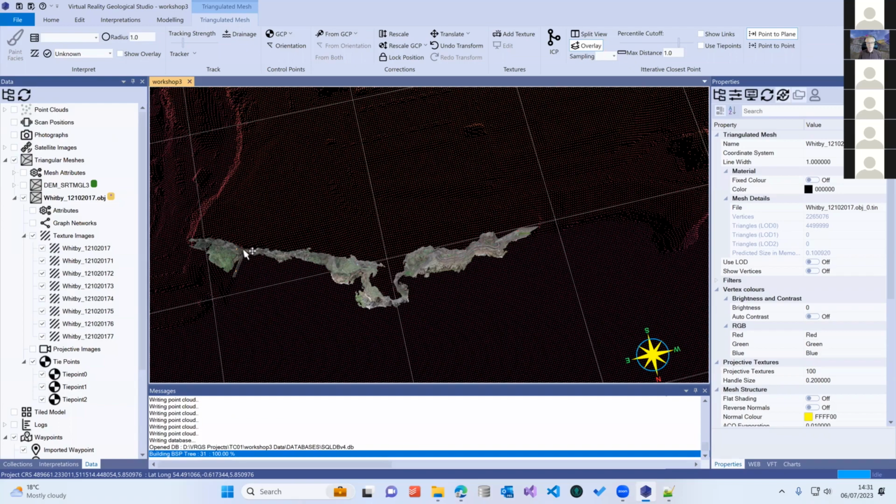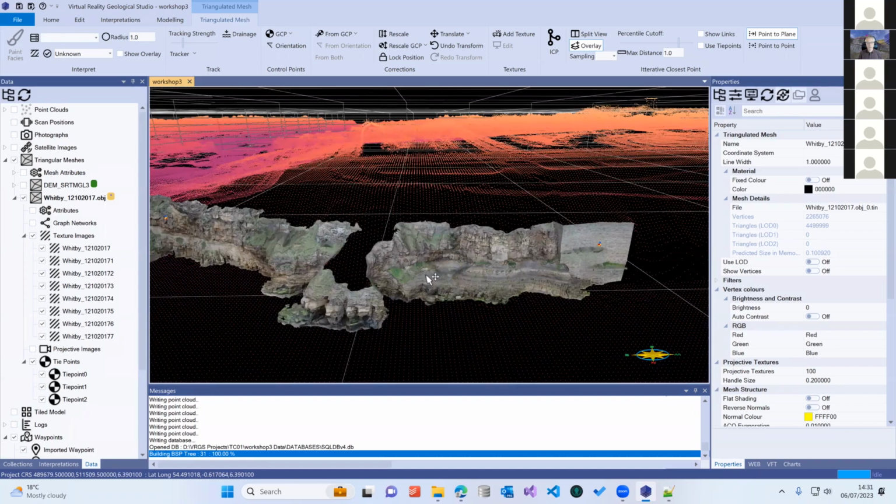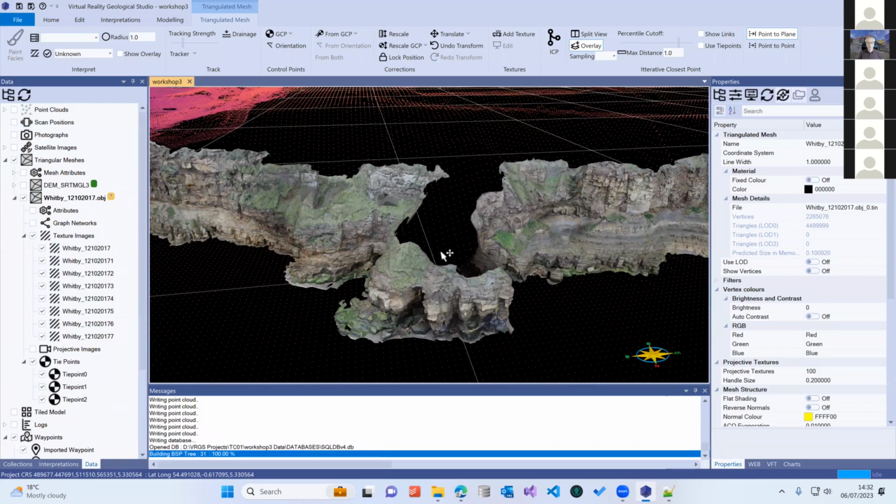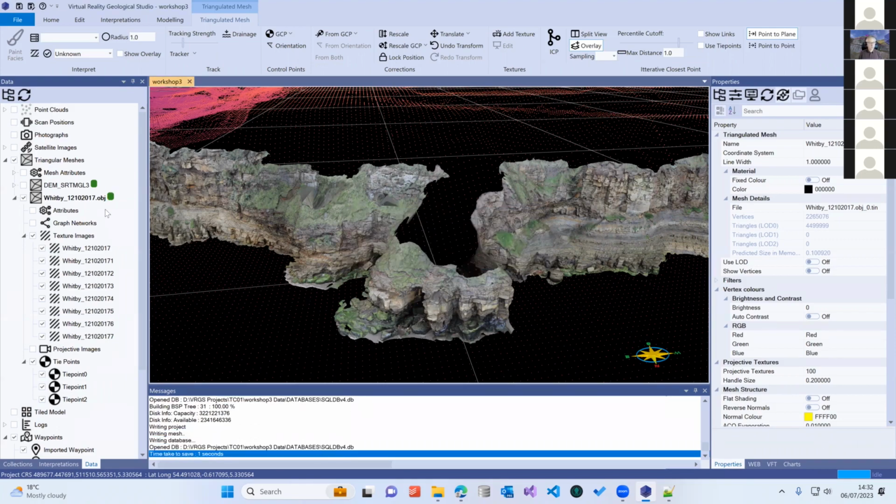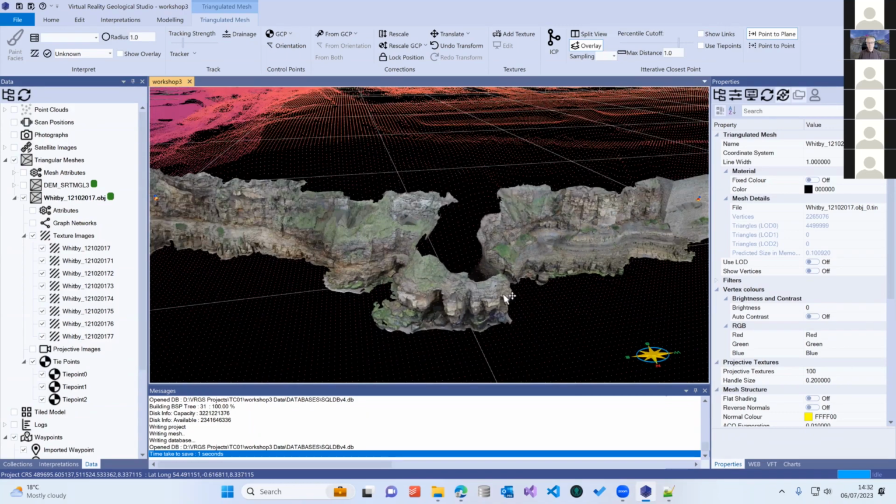And you see it's corrected the scale and put the model in the correct place. And now we've got a good tie between our digital outcrop model and the elevation data. So everything's correctly georeferenced. At this point, good time to save. Make sure that our meshes are showing green, and we can go on to the next stage.